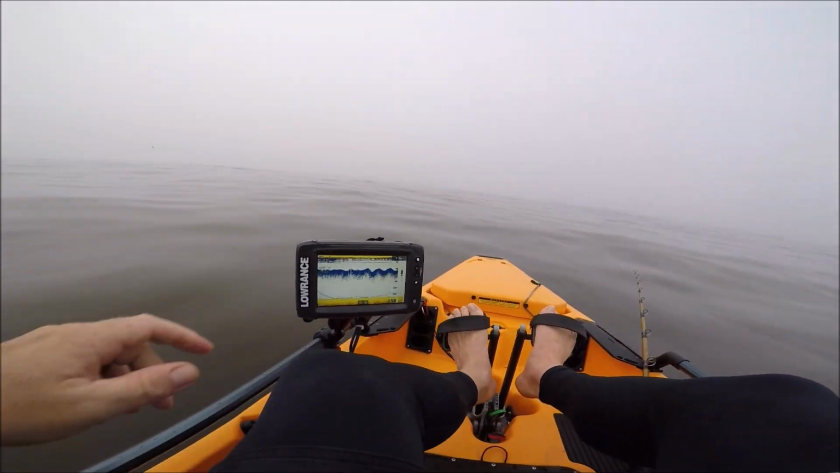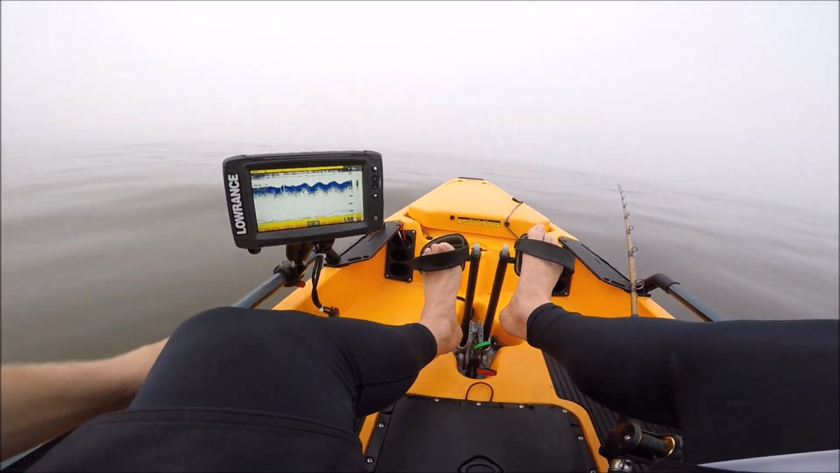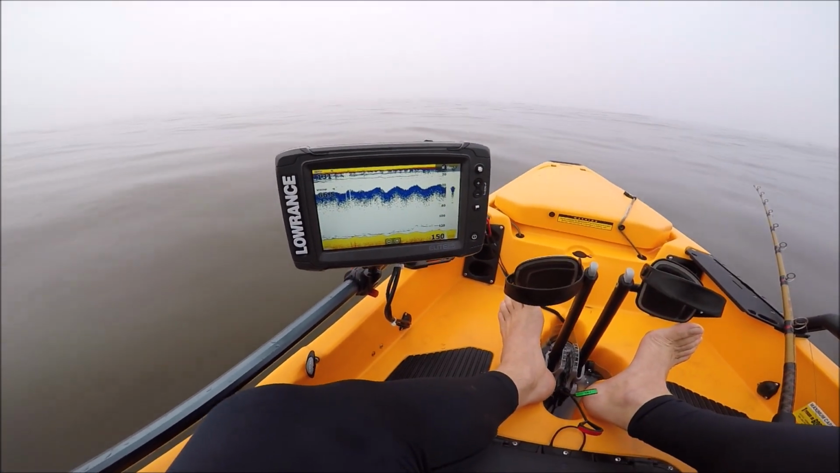And let's get on the move. You can see when I put it in the rod holder, it lifted it up off the ground. So as I'm slowly trolling, I'm just gonna let out a little more line, keep it close to the bottom.